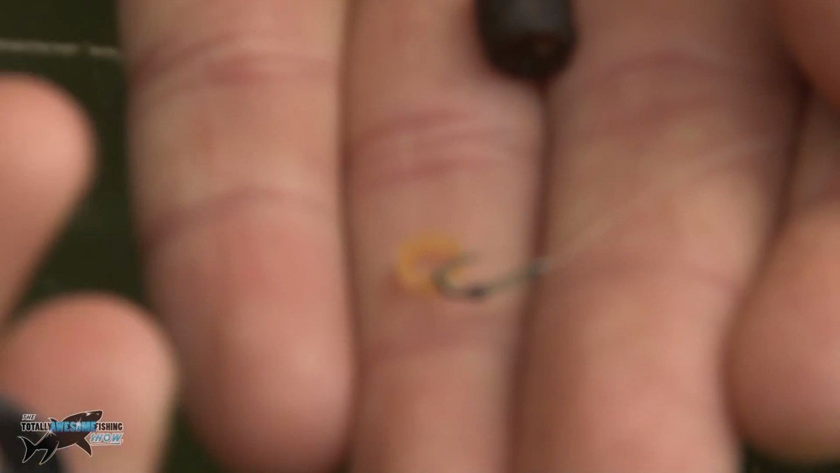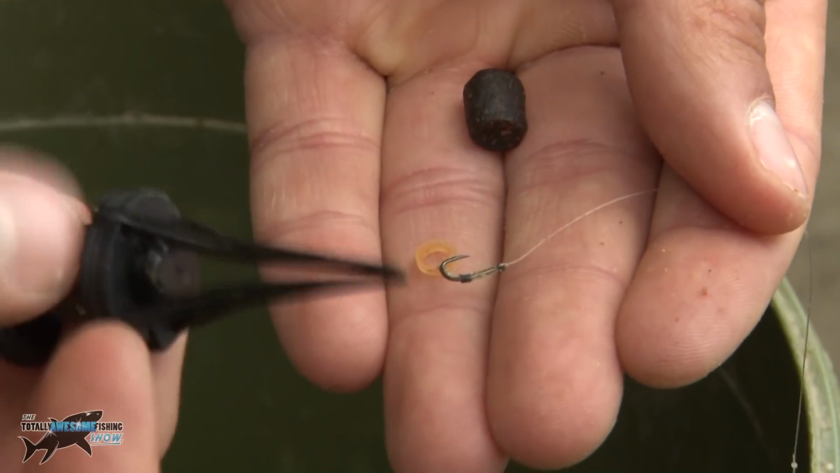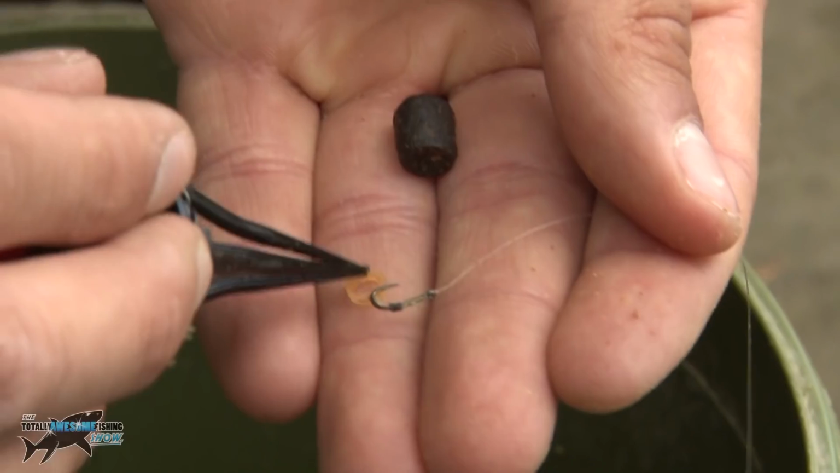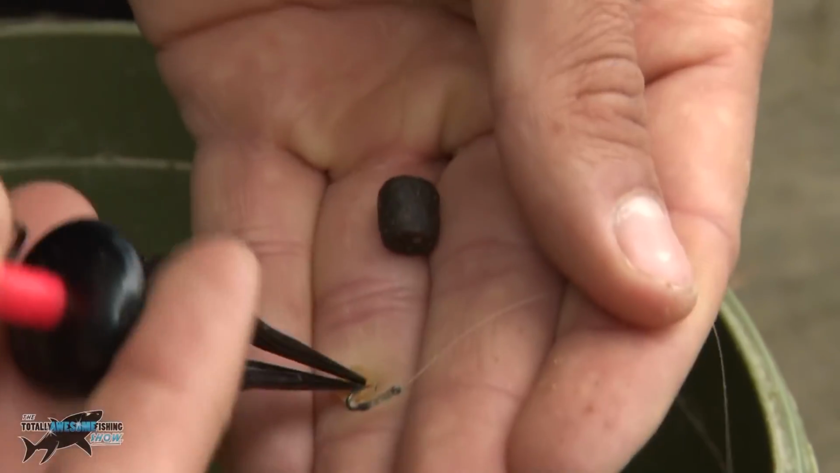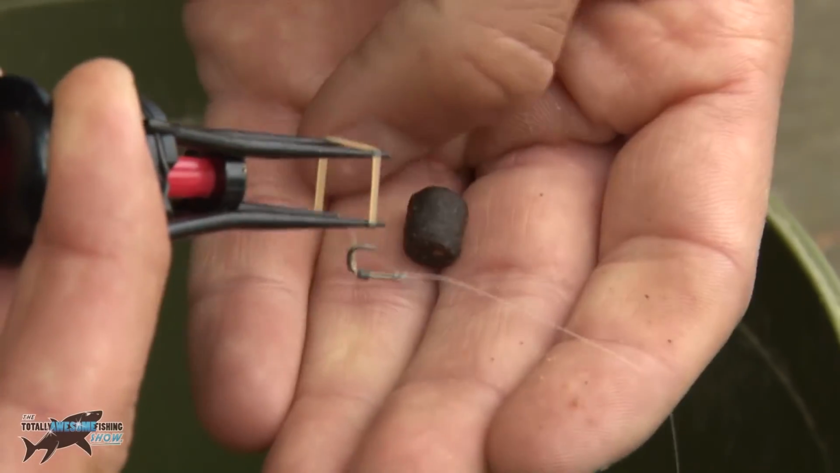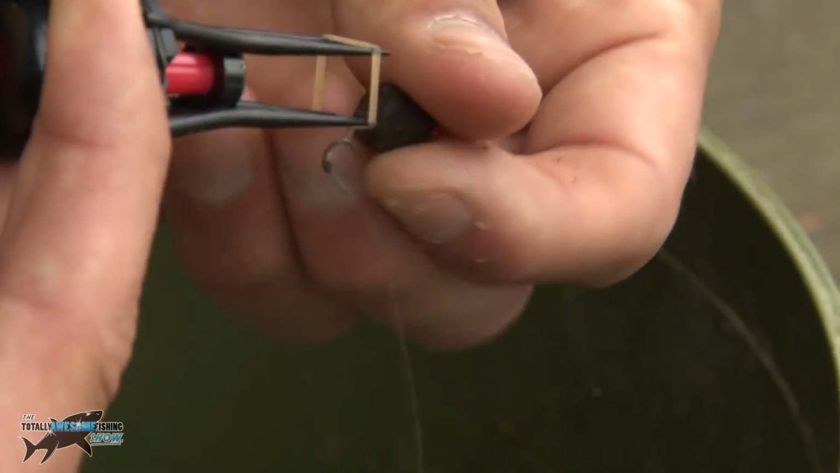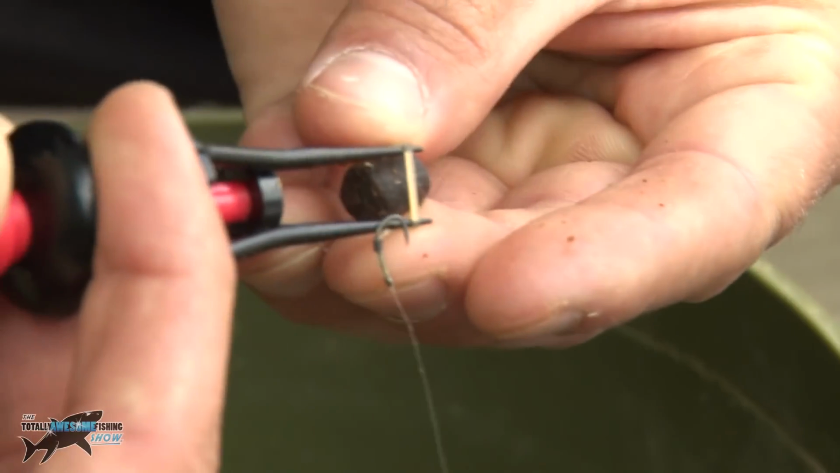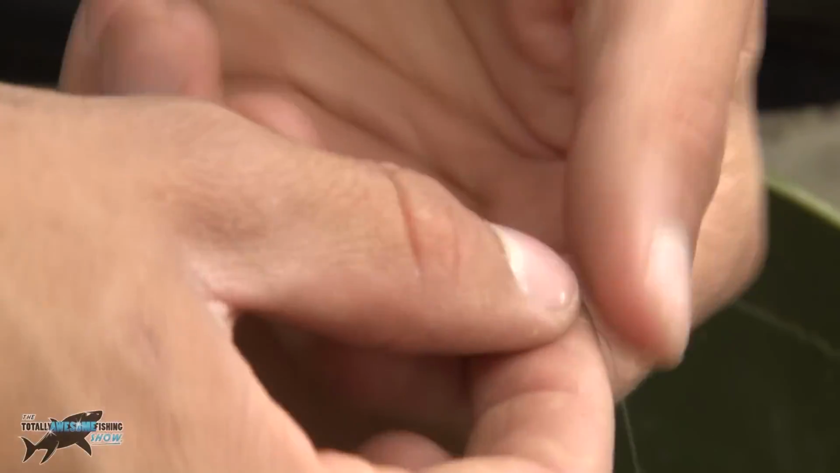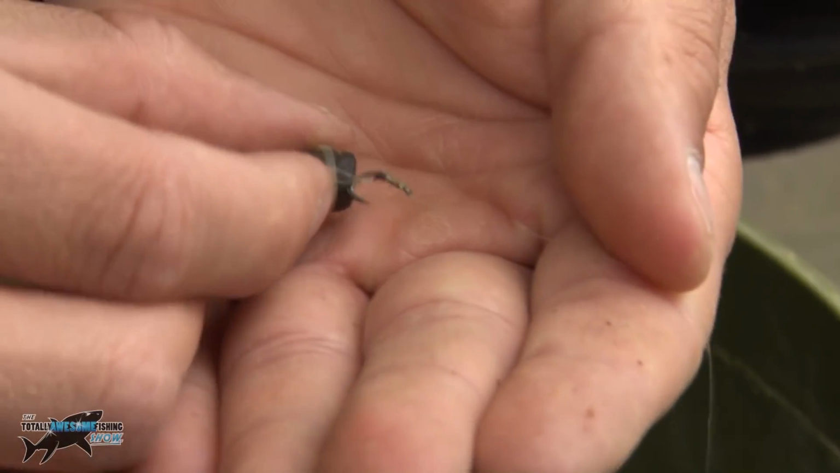I've got a clever little tool here, which you may have seen in some of my other videos. It just helps expand that elastic band so that I can get the bait on. You just push it in like this, and at the top here you push down, and as you can see, that stretches out the elastic band. Then I get the pellet, place it under there, slowly come off the trigger, and there we go. There's our hook bait with the elastic band sitting just off it.